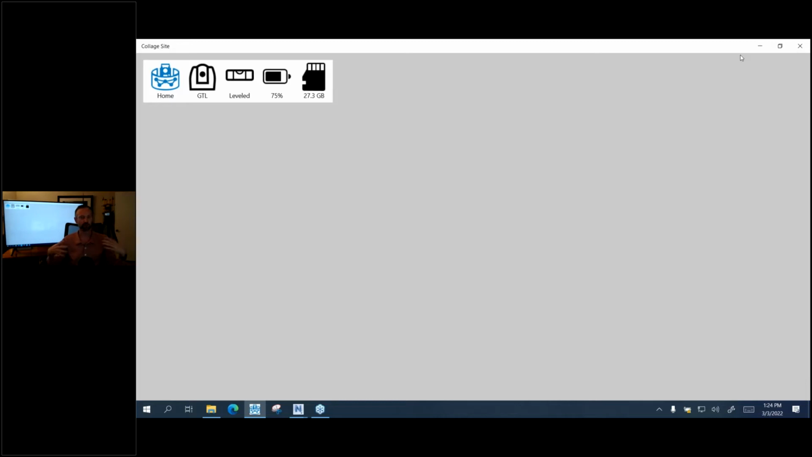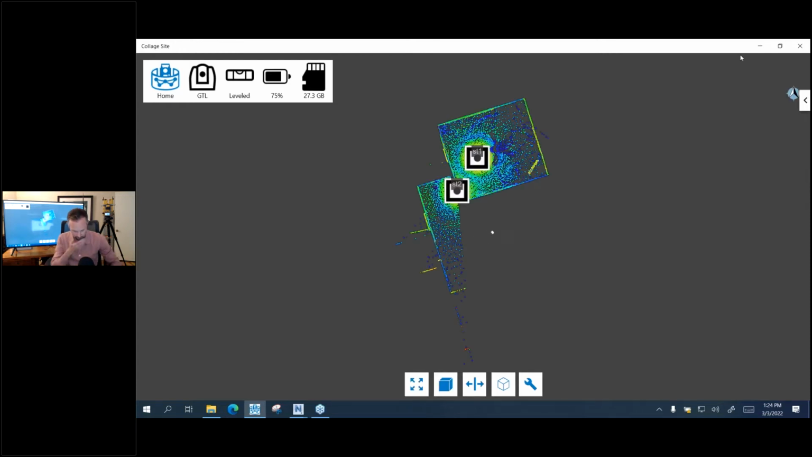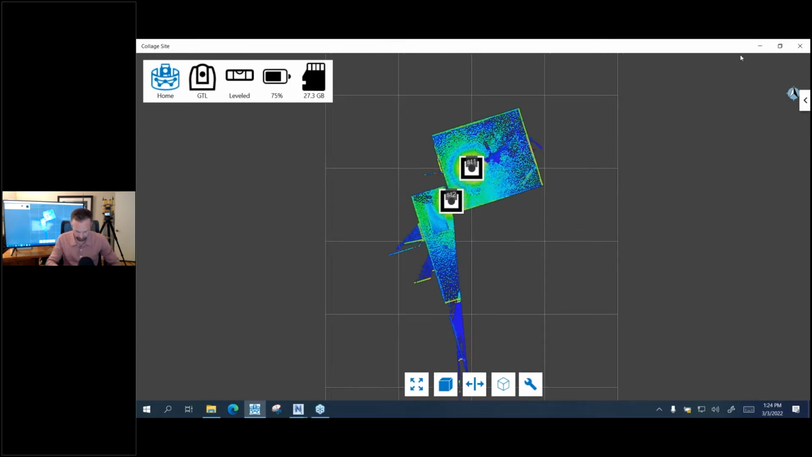And to clarify what you were saying before: because this is a survey instrument, it's got a total station-grade inclinometer in it, basically. So it's got full dual axis compensation, just like a super high-end P series scanner from Leica or any total station.